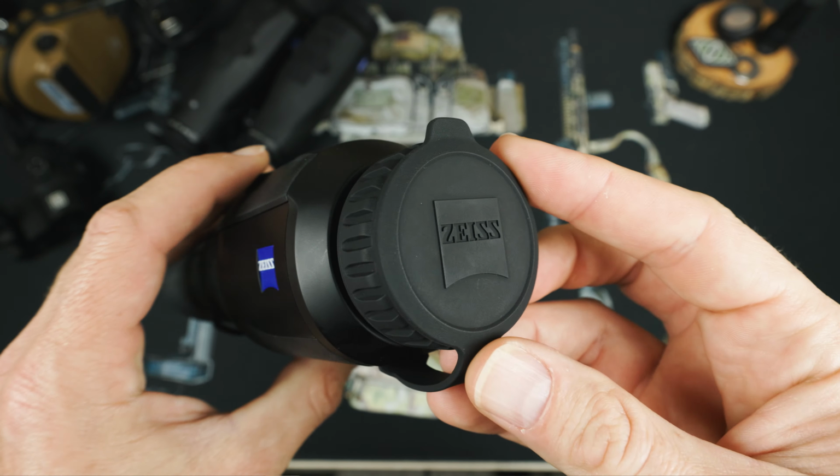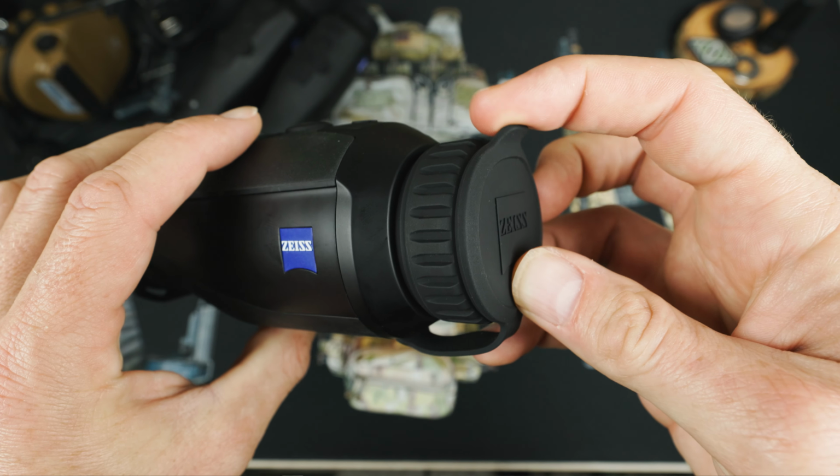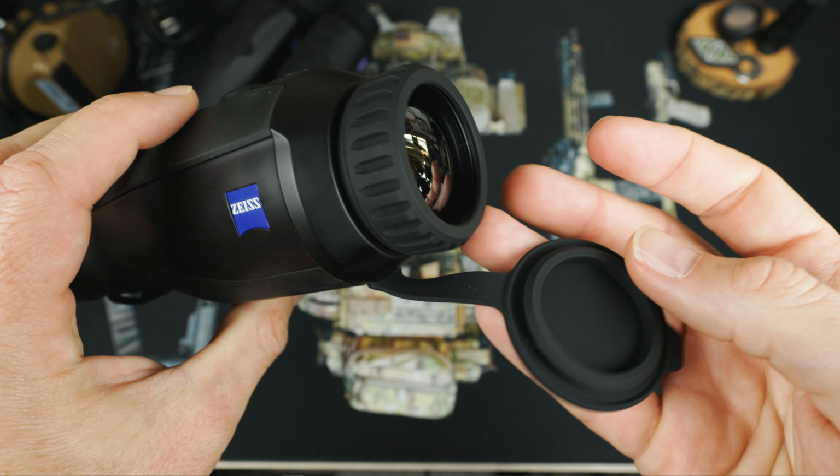At the front of the device, we see our lens cover. This is a nice rubberized coating and uses a form-fit seal.